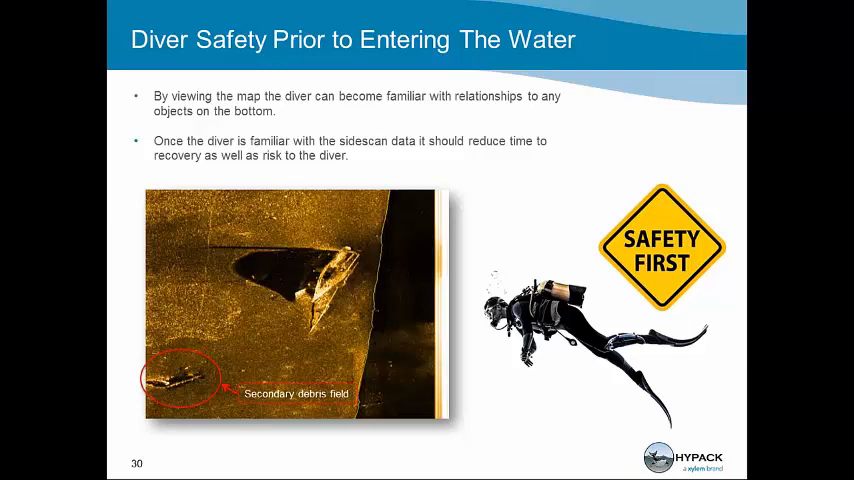If you're working in dark water or low visibility environment, or you're working in a cold environment, this can be very useful to assist limiting the amount of time the diver spends on the bottom. By limiting this, he knows what's there, he knows what to expect, and he's better able to perform his duties underwater.